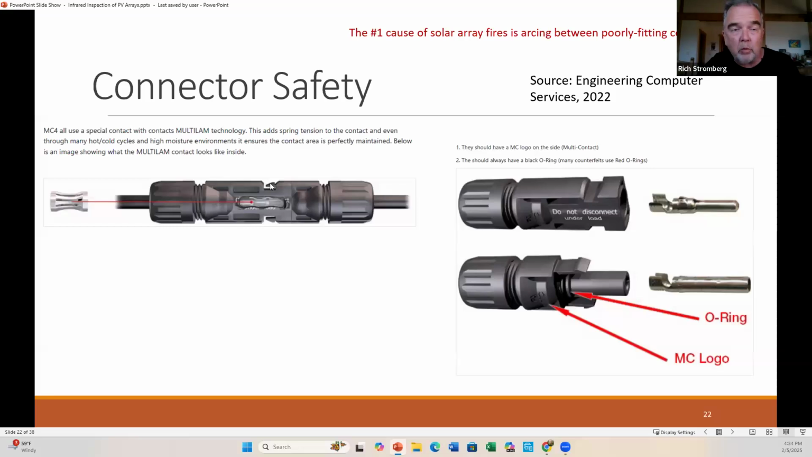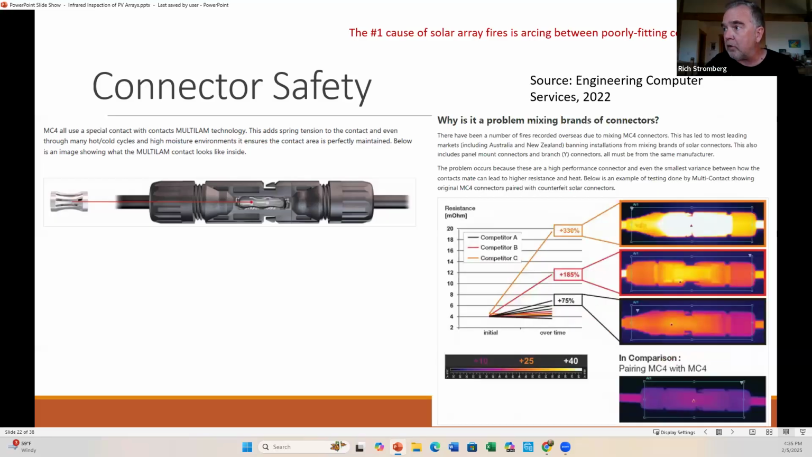The plastic will seat up, but the actual internal plug-in socket may not make good connection, and over time gets higher resistance and arcing. That's actually the number one cause of fires on solar arrays: either you didn't plug in the connector all the way or you mismatched them, and over time it can cause arcing.